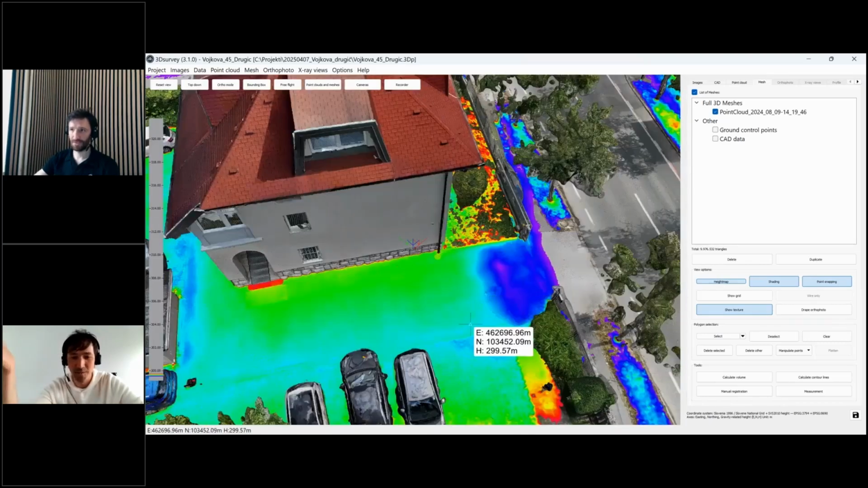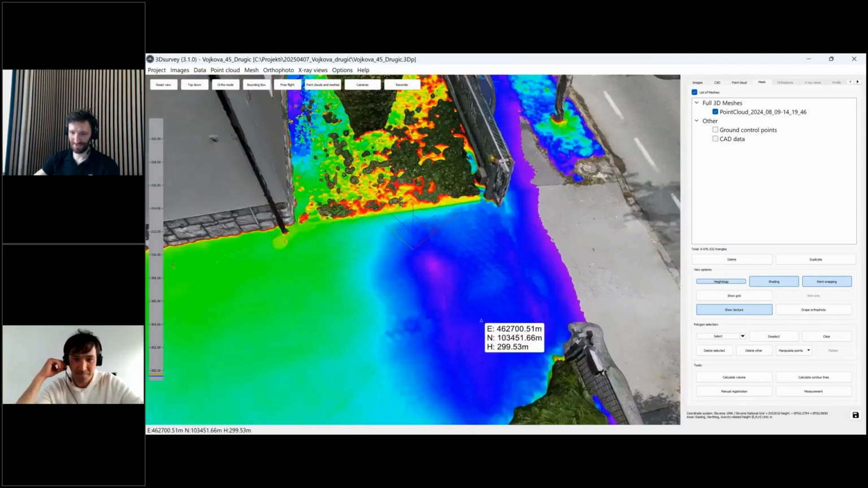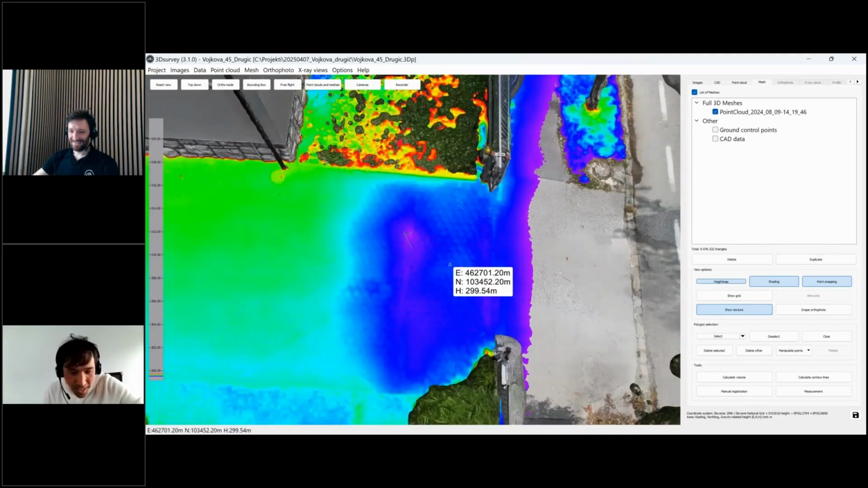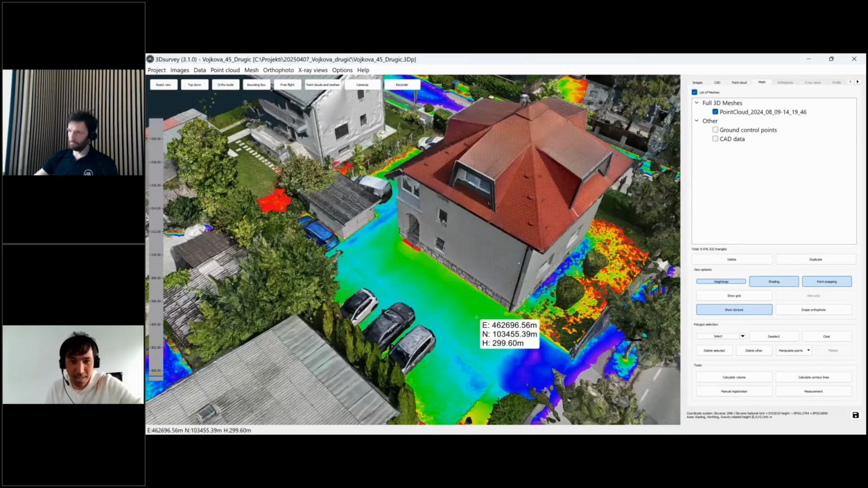So yeah, super fascinating. Also here you can see there's a gutter in purple. Yeah, also very correct. Okay, so we can see we are super accurate with this photogrammetry data. We are talking about millimeters here, so crazy.